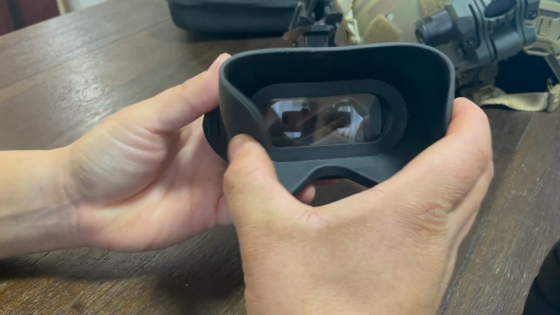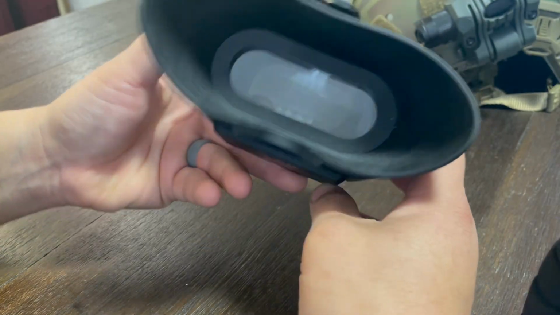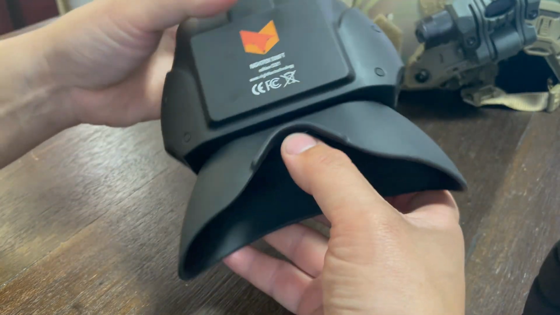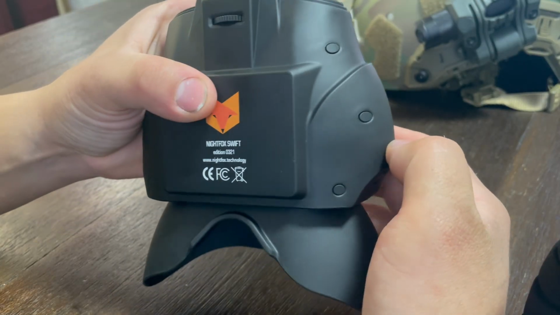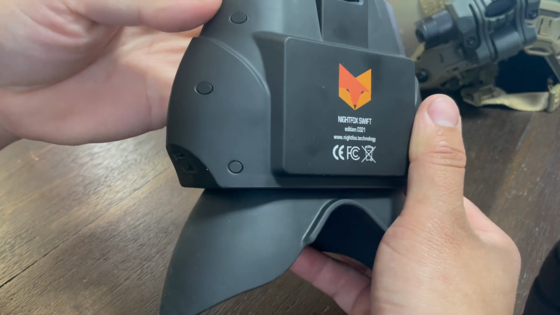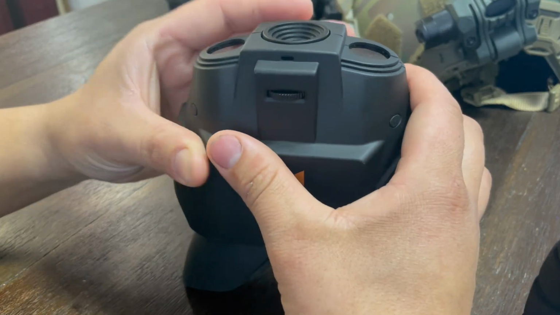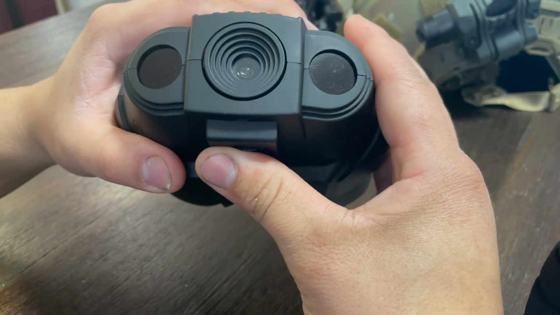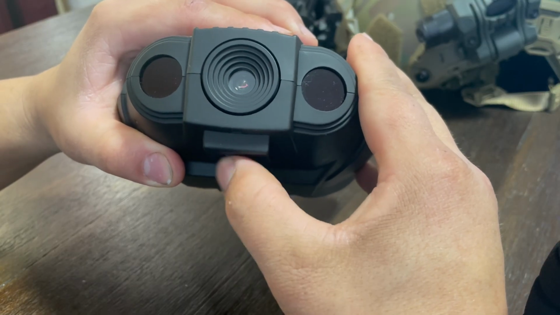The rubber eyepiece is soft and pliable, and it creates a nice seal around your face to prevent the light from the screen from illuminating your background. On the bottom here you have 6 screw holes covered by rubber caps that you'd have to remove if you ever needed to replace this battery, because it is not easily removable like the new devices. Also on the bottom you have the focus wheel that spins the lens around the digital camera, and you also have the 2 IR illuminators.